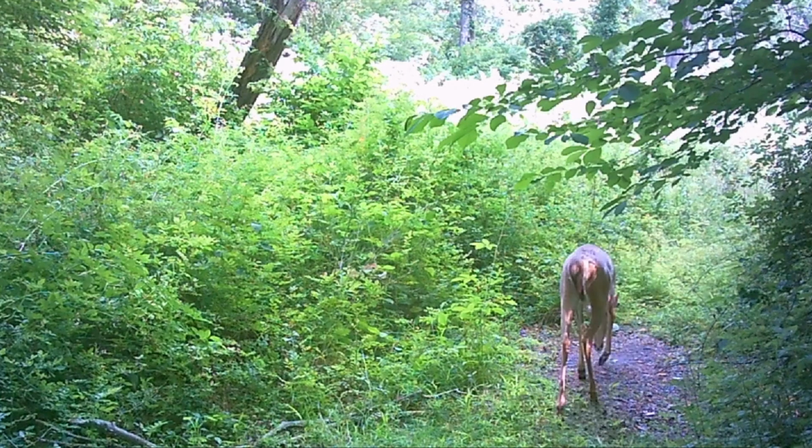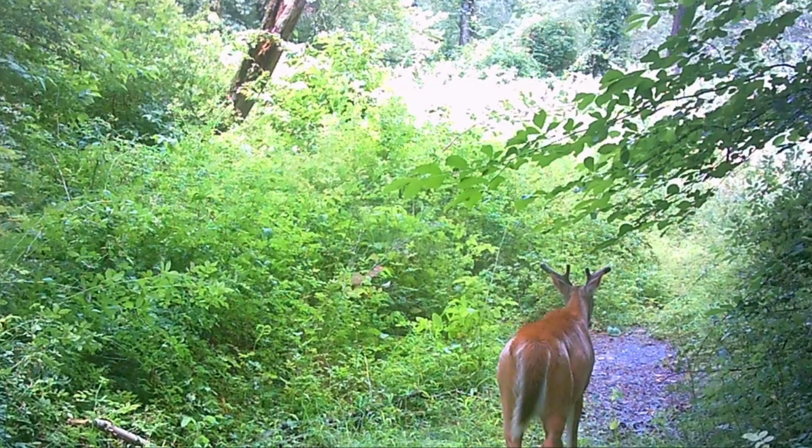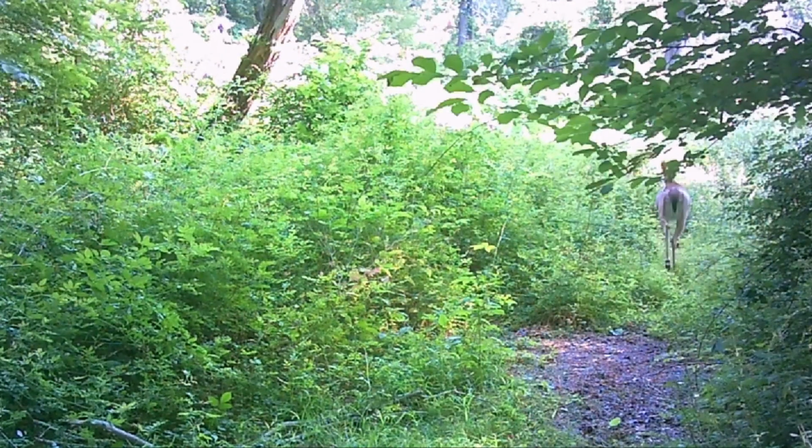Got a small little buck there, and then a little bit bigger buck behind him. Probably going to be a 6-point this year. Definitely got lots of does and fawns frequenting this area, which is good. We need does and we need fawns. On to our next card here, and I'm in a sweatshirt.